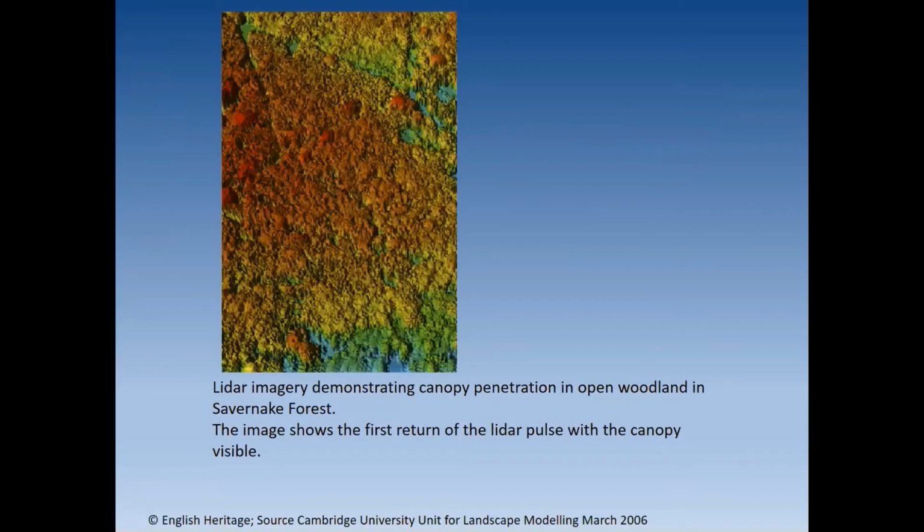The LiDAR has the potential to reveal features within areas of woodland that would otherwise be extremely difficult to identify and record. Now this is an image from Historic England, English Heritage LiDAR work in the Savernake Forest. That's showing you the first pulse on a tree canopy. So a plane's flown over, firing its laser at the ground, and those first pulses have come back. And you can see the trees, can't you?